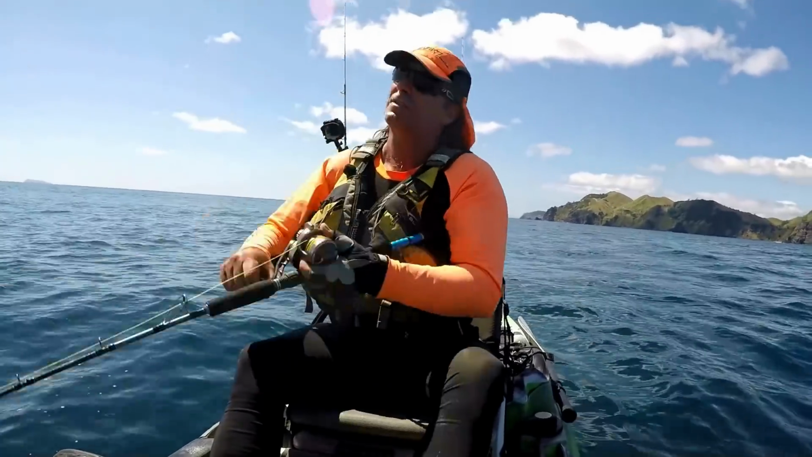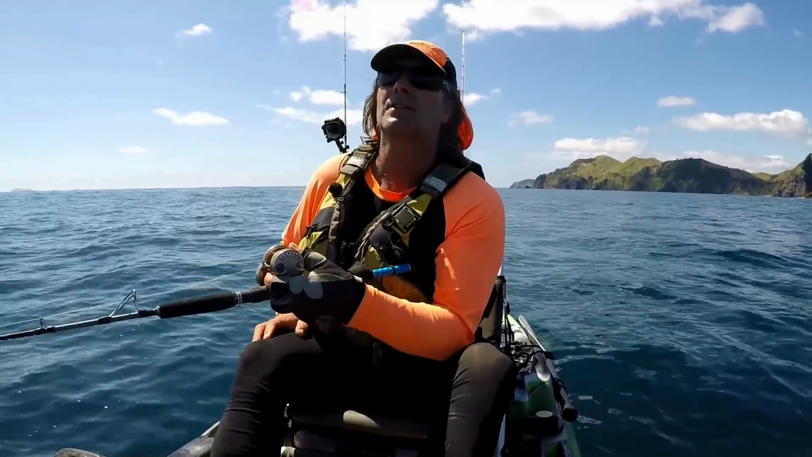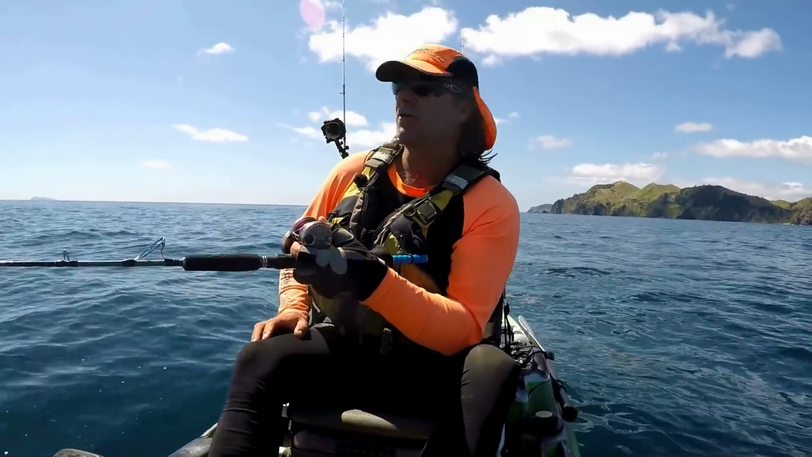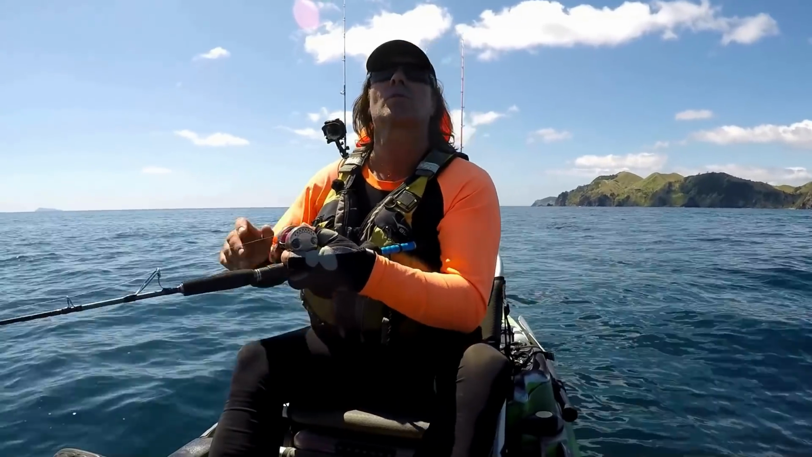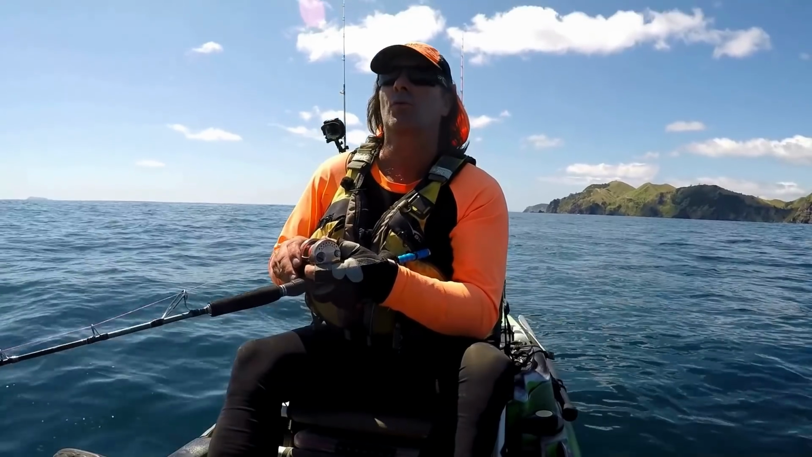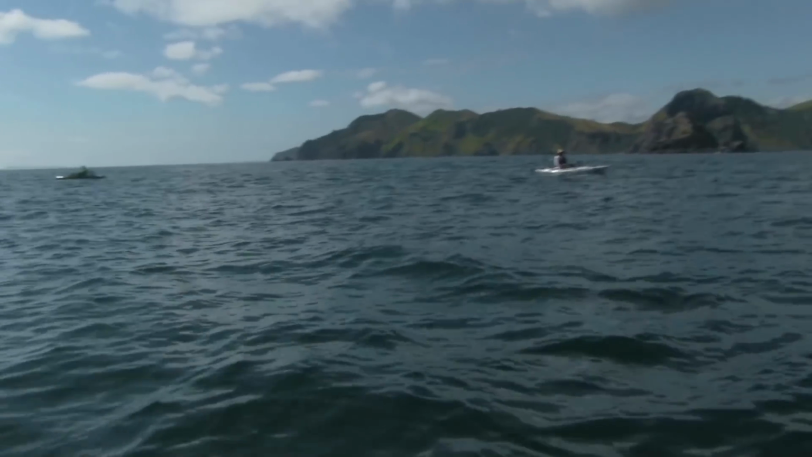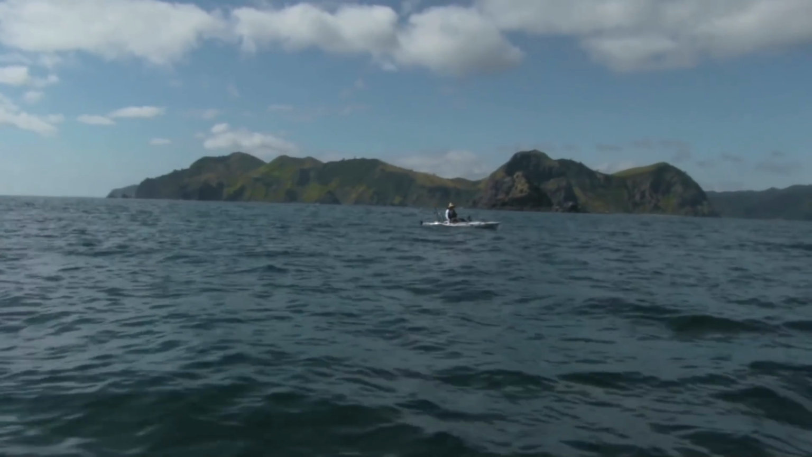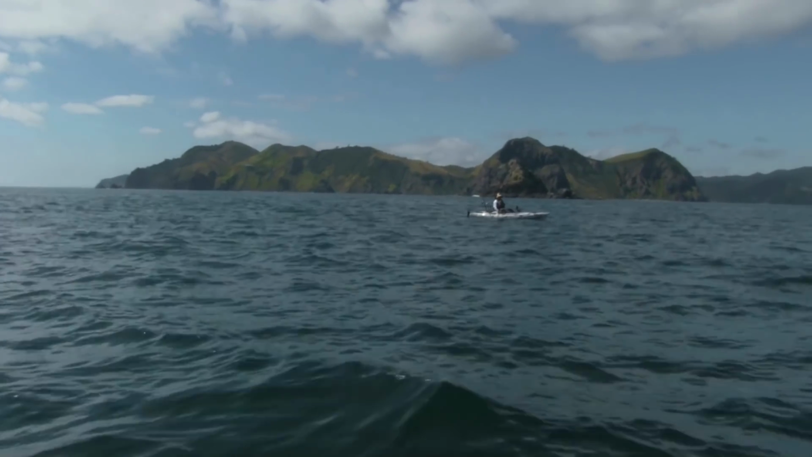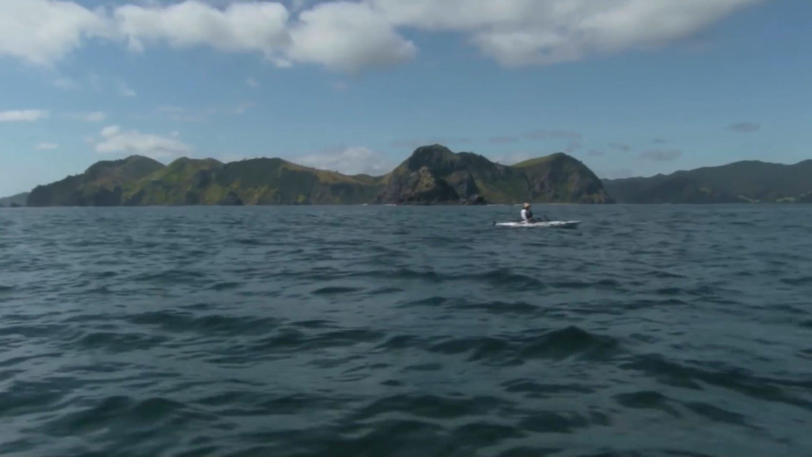But that's fishing, you know. Some days are harder than others. And the person who perseveres for the longest will end up being the one who gets rewarded. All of us continued to stay focused on finding the fish, and eventually our perseverance paid off, with the school of kahawai starting to push bait fish up onto the surface.